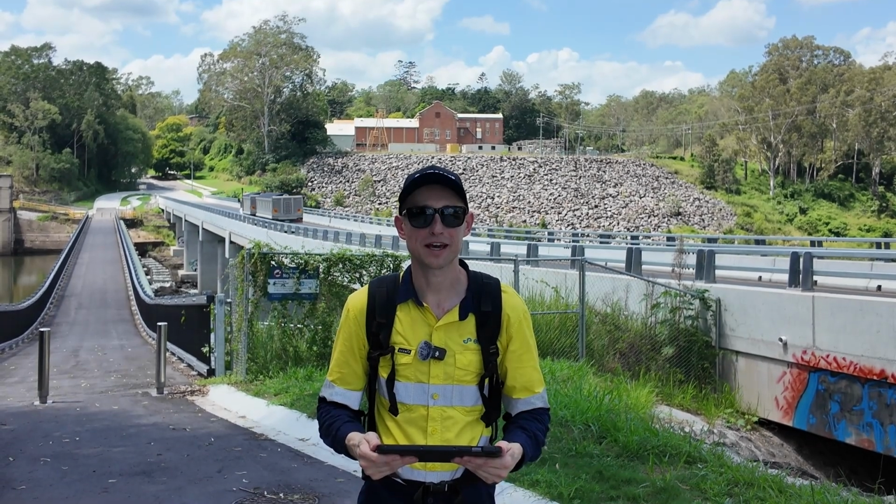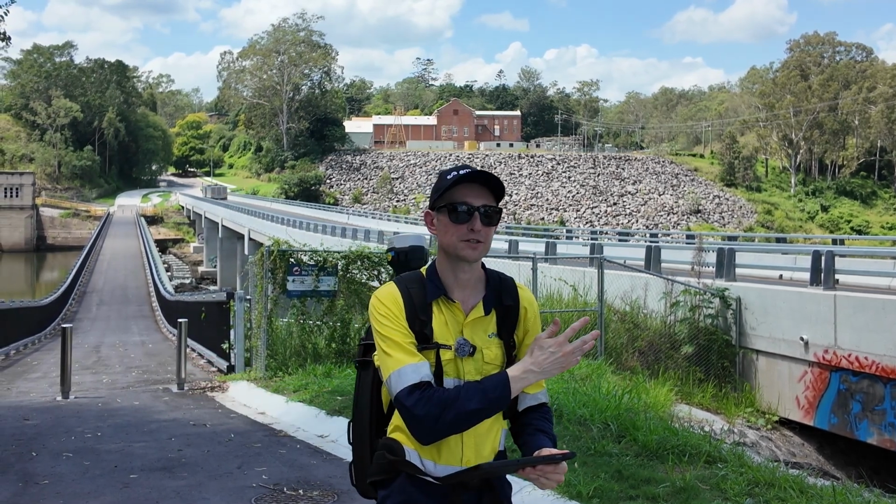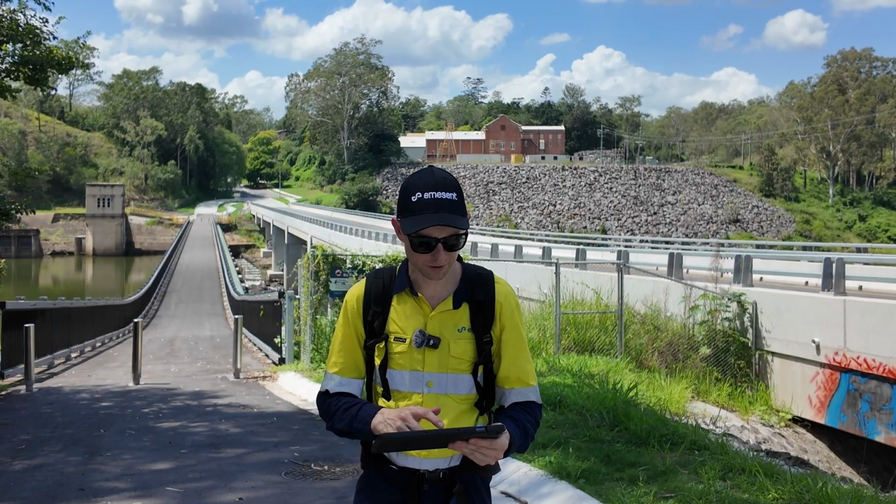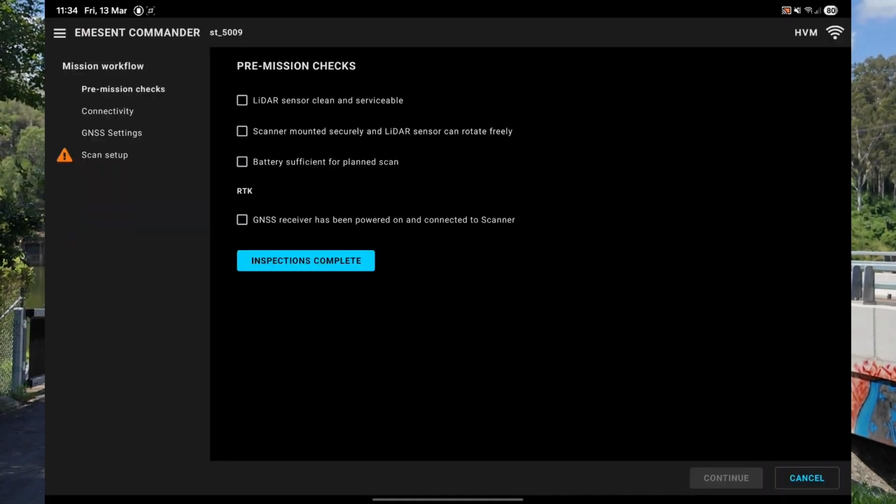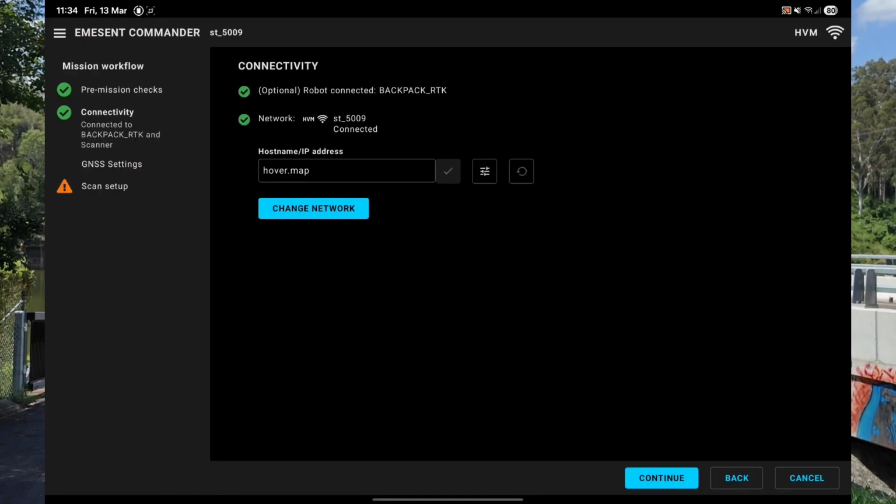Today we're going to be using PPK to do some bridge scanning. We're going to capture the pedestrian bridge here with the backpack kit and the vehicle bridge with the vehicle kit. First we're going to do the pedestrian bridge. I've got my Commander app open on my tablet. I'm going to do a non-autonomous mapping mission, go through and complete my pre-mission checks, and connect to the Hovermap via Wi-Fi.